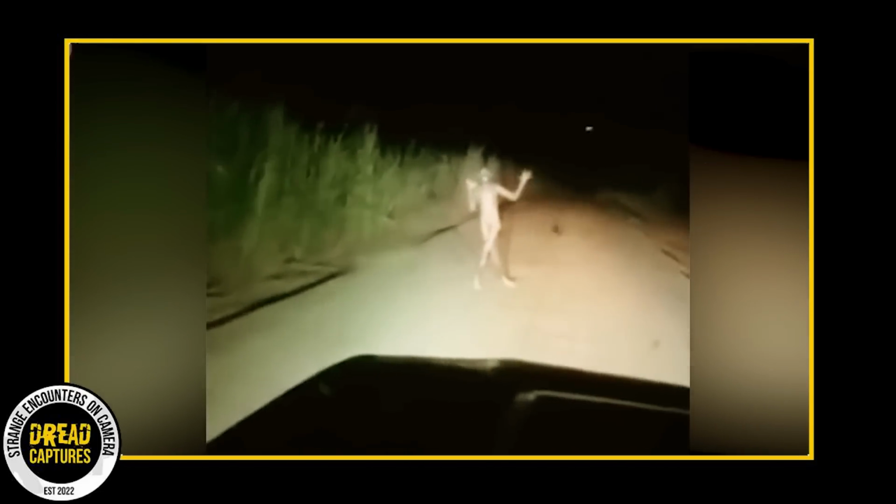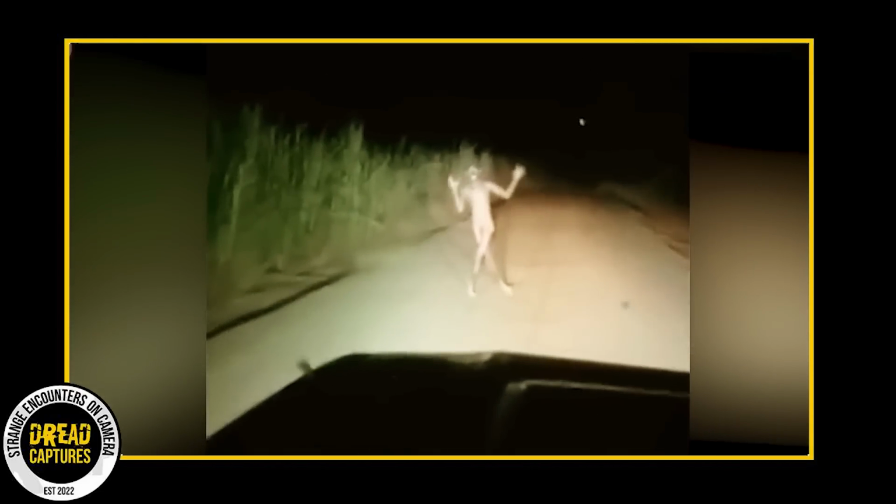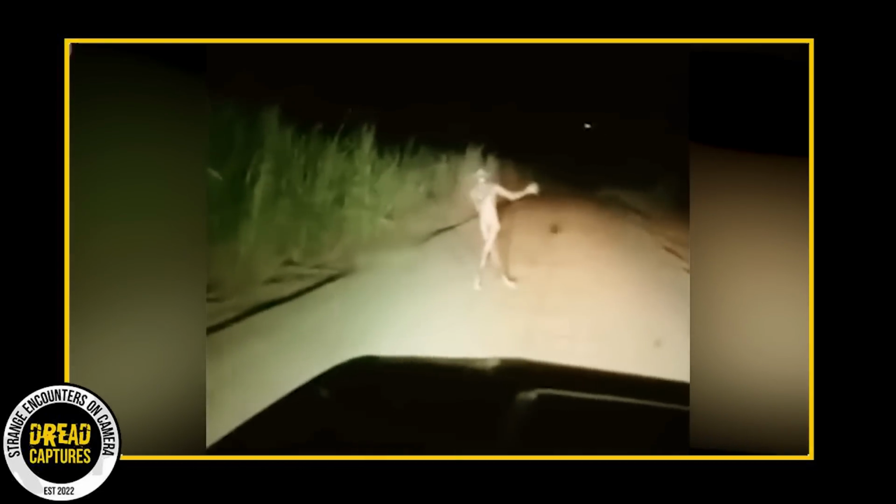When you take a closer look, the figure itself is, well, unsettling. Its skin appears pale, almost ghostly. It possesses a thin stature, but what's particularly unnerving are its long, outstretched arms, seemingly reaching out for something. Coupled with an oddly shaped head, the figure looks otherworldly. To put it plainly, it doesn't resemble any human I've ever seen.